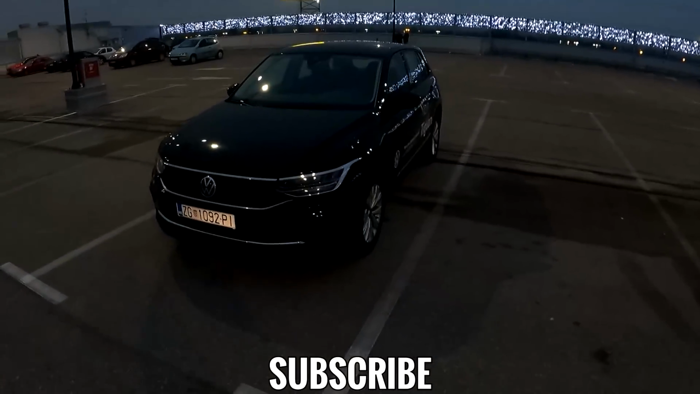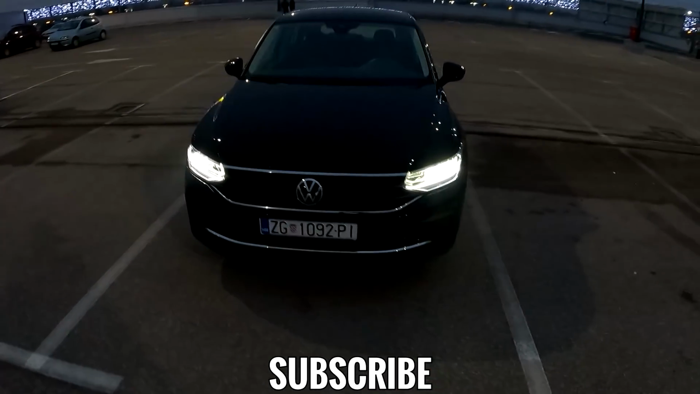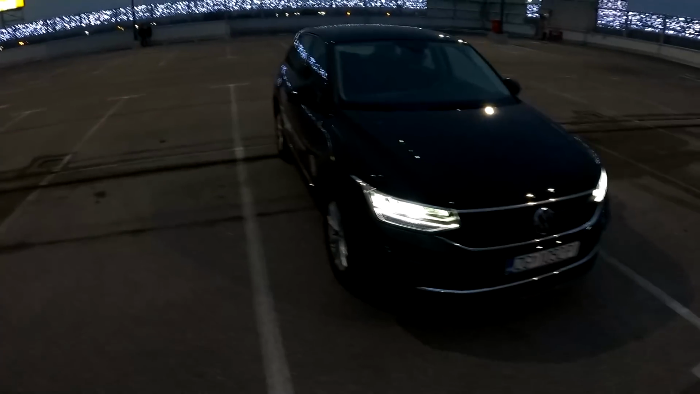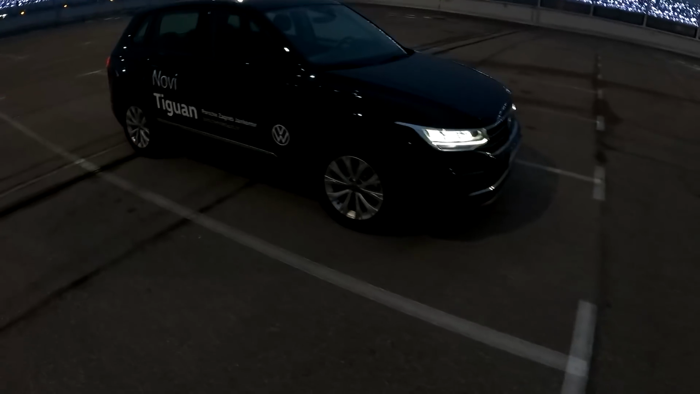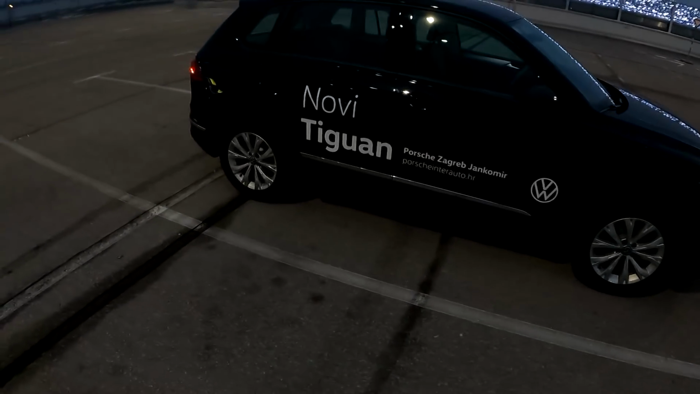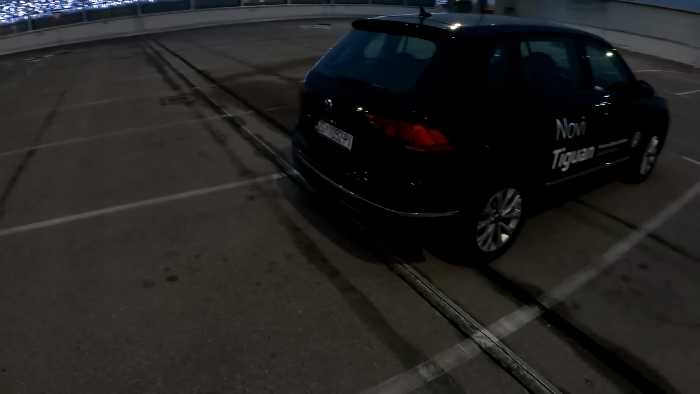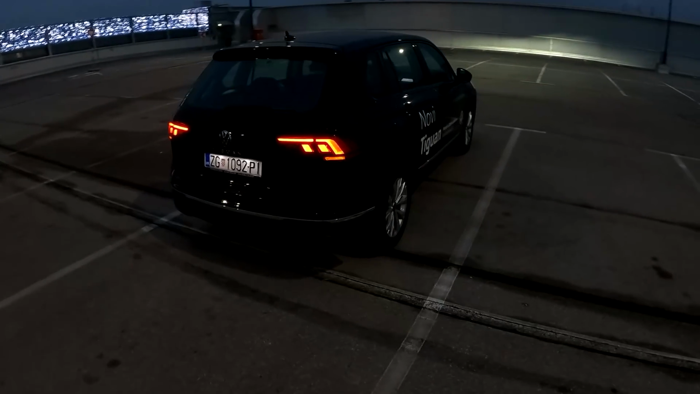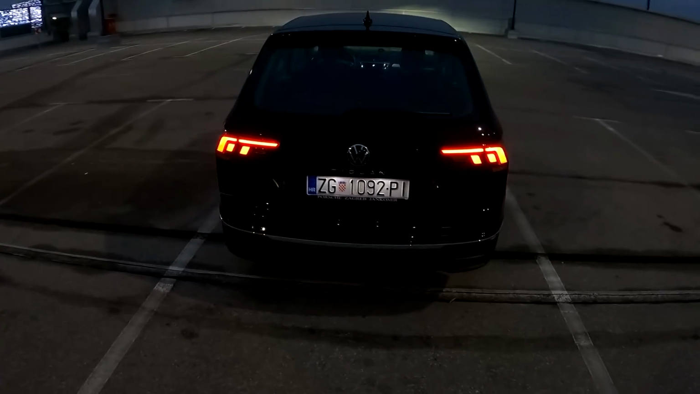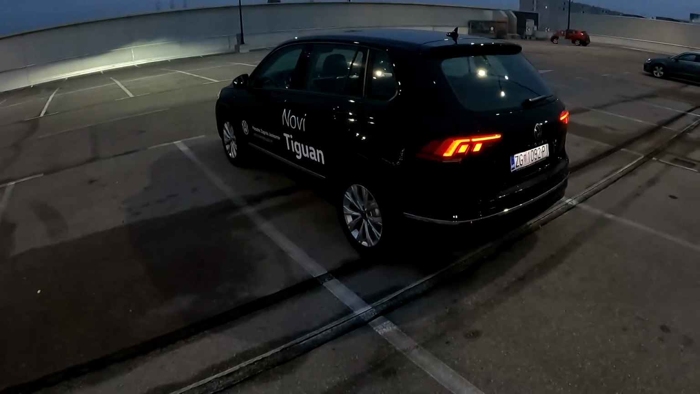Today we are going on a night point of view drive with the new Tiguan, so the 2021 model, the facelifted version. And as you can see, we have the base trim. Actually, this is the Life trim with 17-inch standard wheels. So this is actually, let's say, the second trim here in Croatia. We do have the LED lights at the back, new Tiguan lettering, and the new Volkswagen logo.